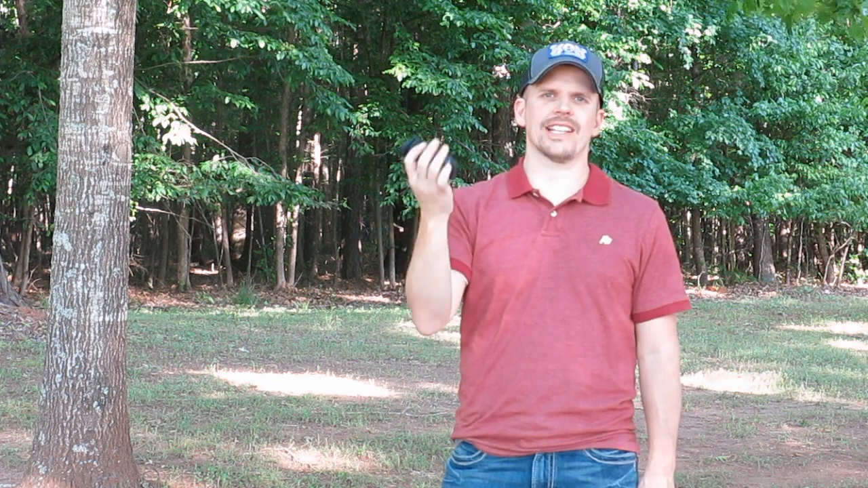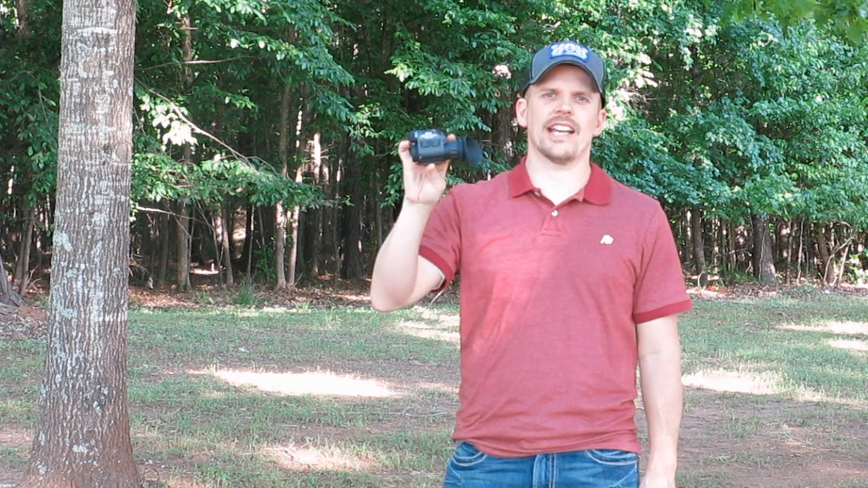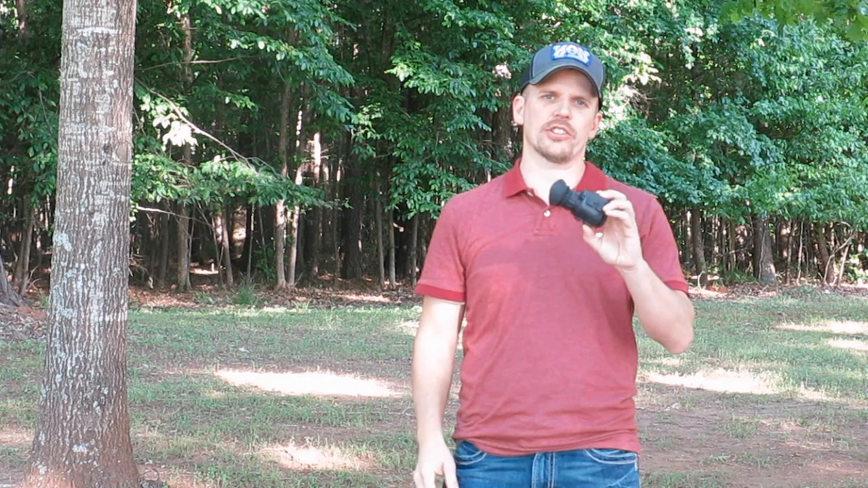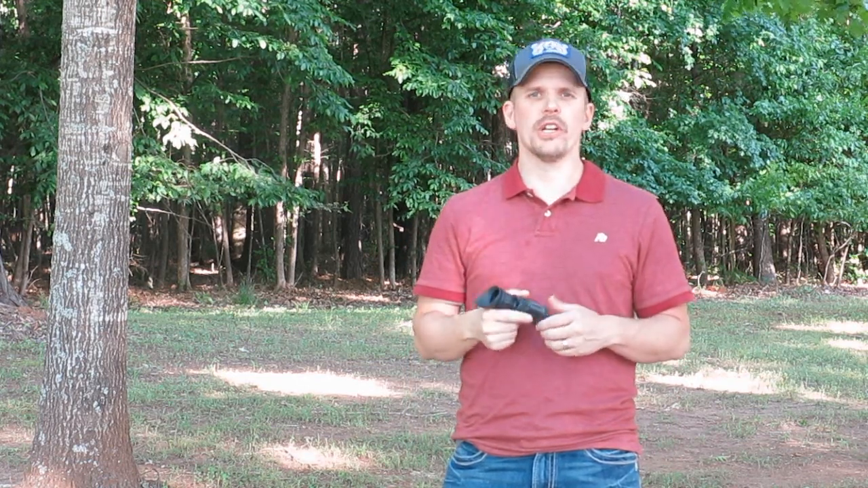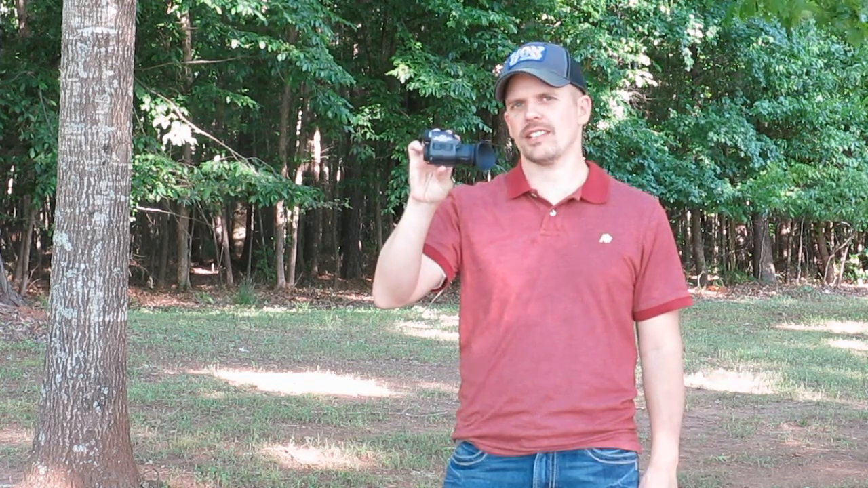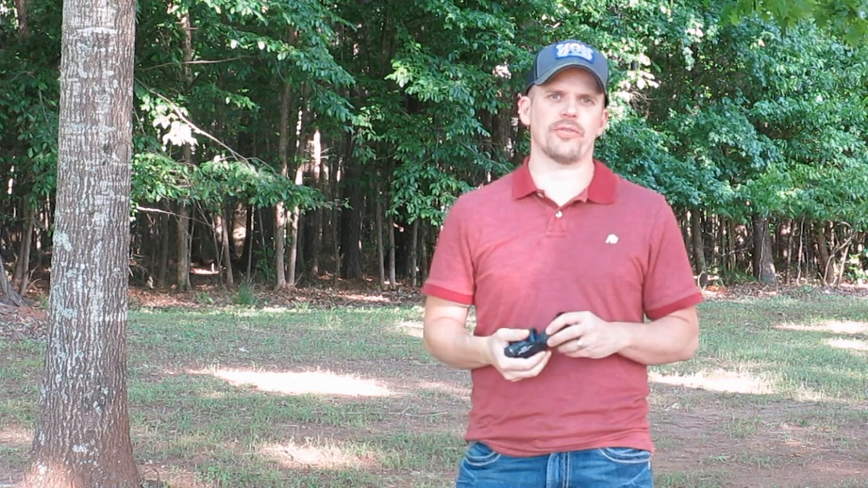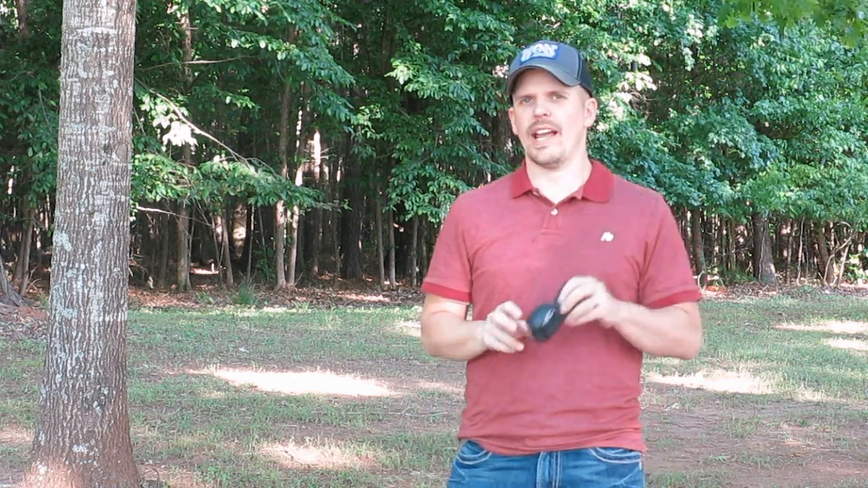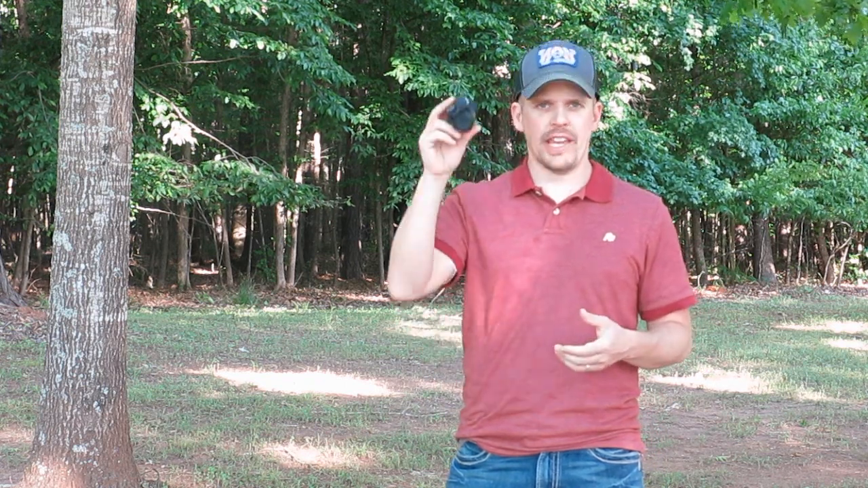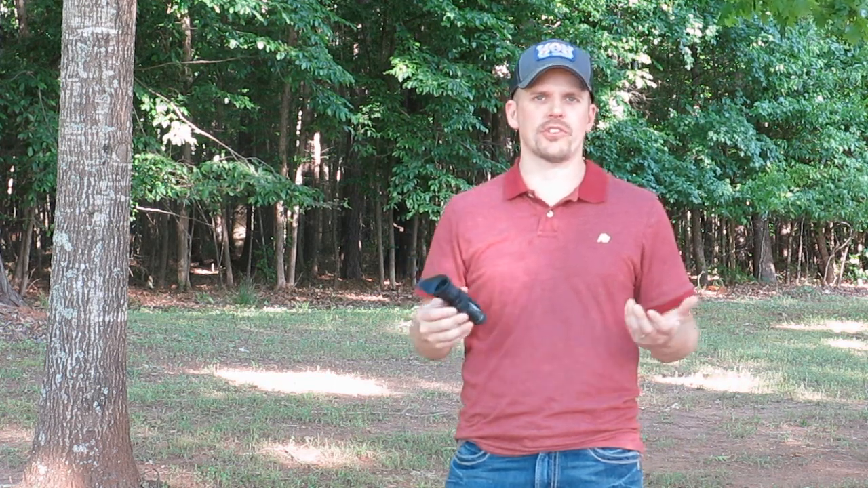This is the smallest, lightest weight thermal monocular I've ever seen. It weighs 7.4 ounces, and there is a lot packed into this little unit. It's built on the new FLIR Boson core, so it's a 320 by 256 resolution, 12 microns, and a 60 hertz refresh rate. It is a 1x optical magnification, which is essentially no magnification, so you can wear it on a helmet or handhold and put it up to your eye and walk around without distortion.